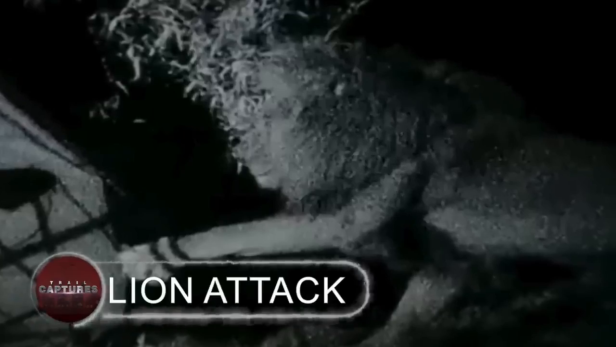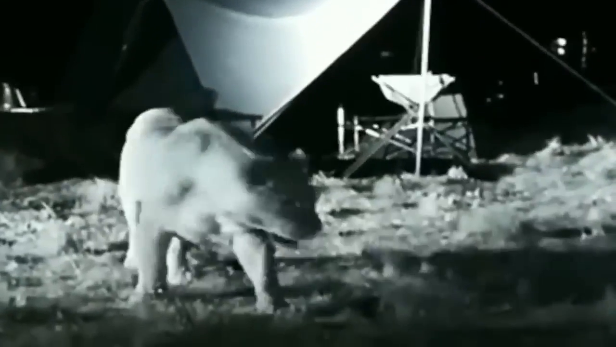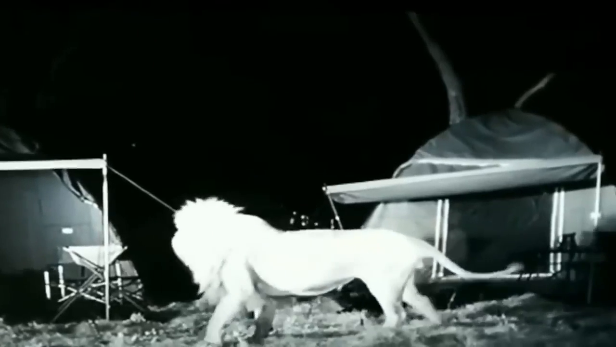Lion attack. Wild creatures are one thing that people are always afraid to come across when they venture into the woods. Nobody can ensure a safe return if that wild animal turns out to be a lion. When these guys were heading inside their tents for the night, one such incident occurred. When two unexpected guests showed up in front of their tents, they began attacking anything that stood in their way.